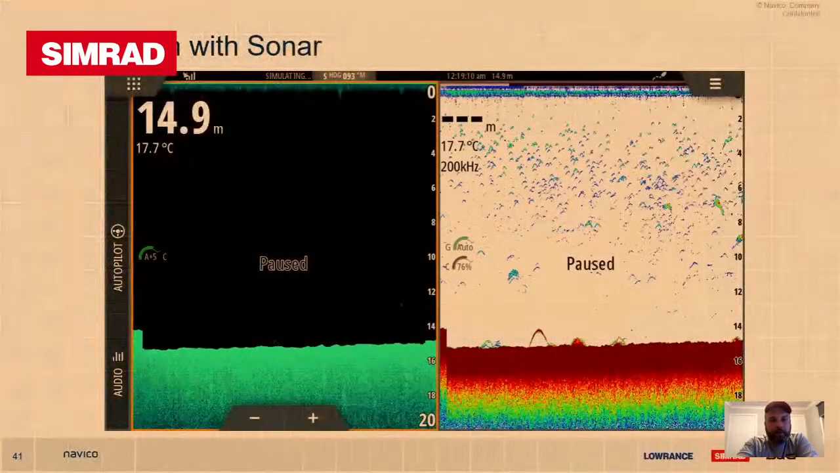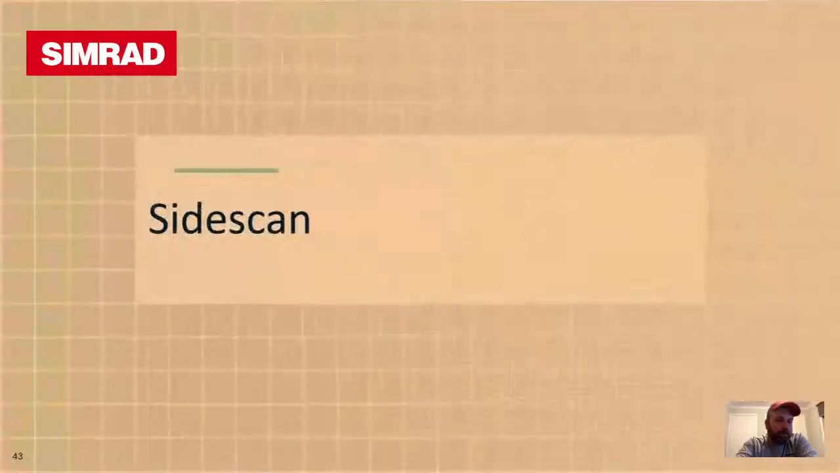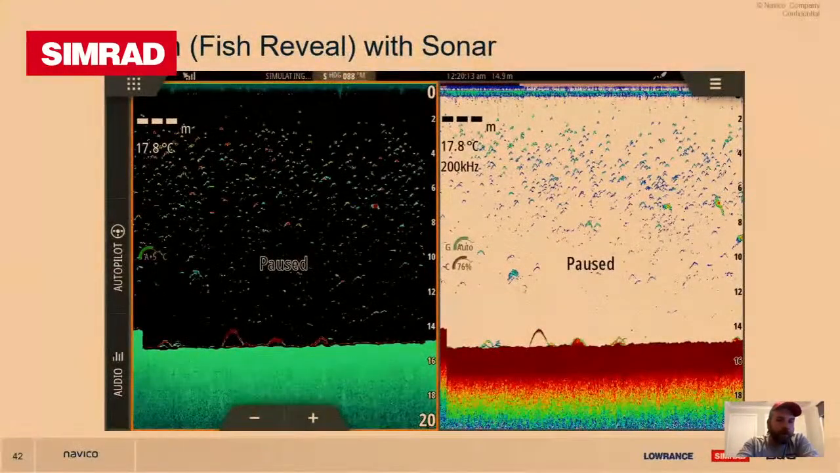The fish reveal that's available now. On the left-hand side is your sonar, and then there's just your normal downscan. Click onto the next one. What fish reveal does is it paints the sonar and overlays it onto the downscan. So it gives you the best of both worlds: great bottom detail and good fish finding ability. That's where you get your little arches and it merges with it, because your downscan won't give you the arches like it would because of such a narrow beam.